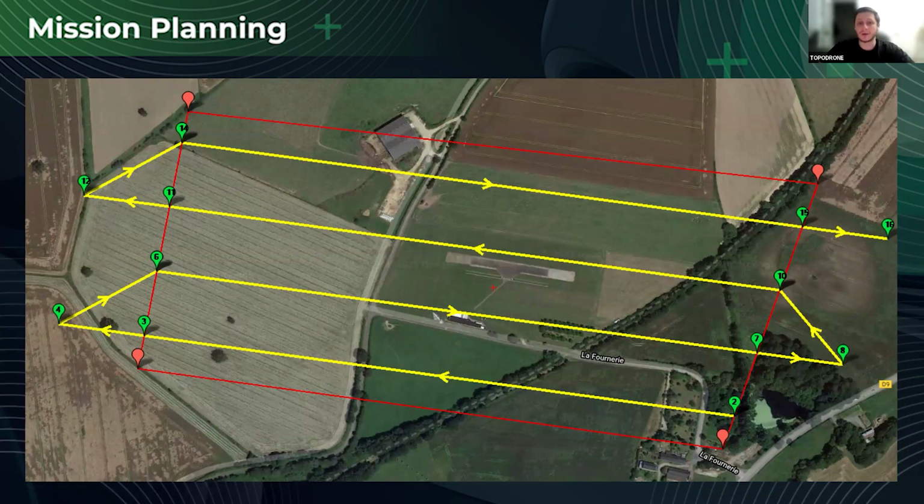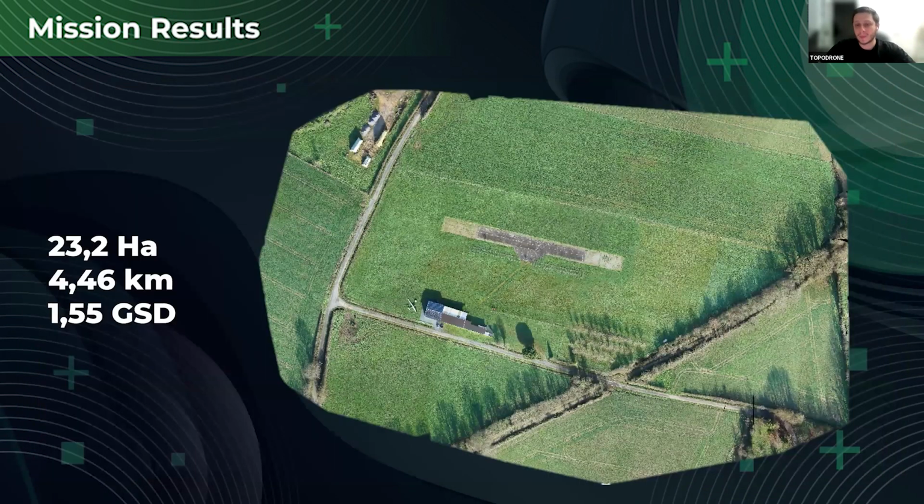And after performing this flight, we can generate an orthomosaic, because the first flight was performed using the P61 camera. It was just 23 hectares. The whole flight distance was 446 kilometers, and we were using the 155 GSD ground sample distance.